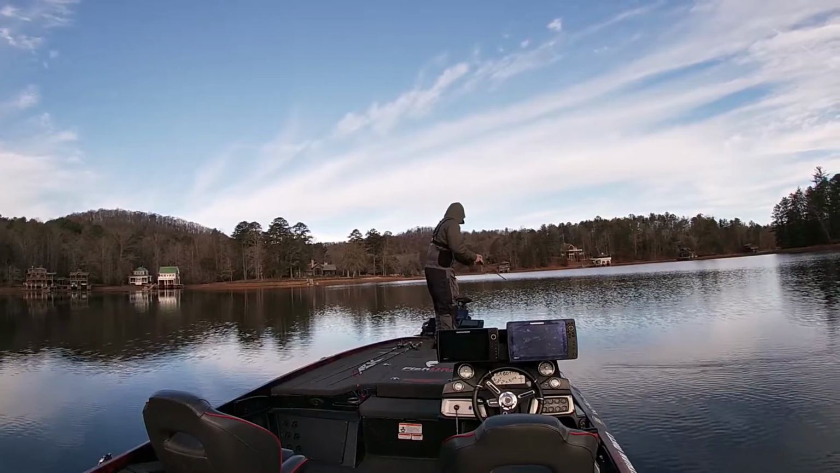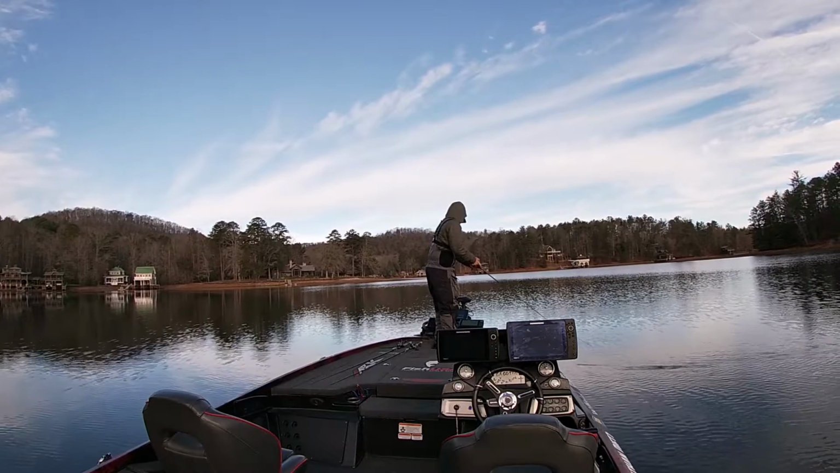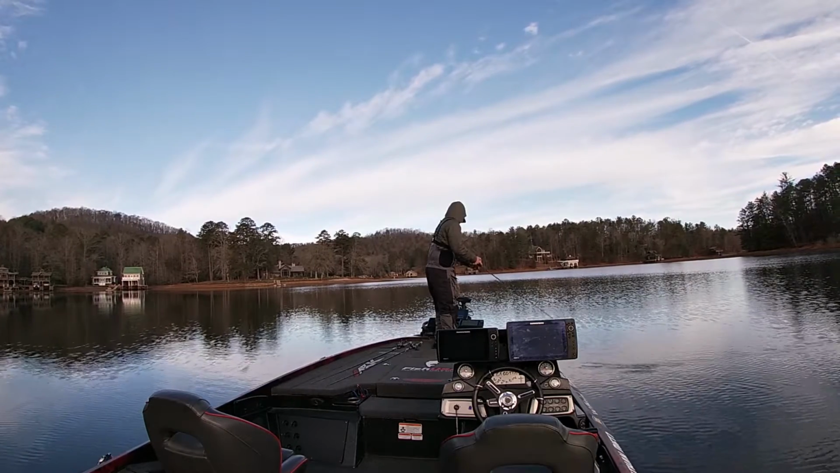And if you watch when I work one of these jerkbaits, you can see that I'm actually watching the fish and I'm watching my jerkbait to see how those fish are reacting to it. So you can see I pause it a little bit.